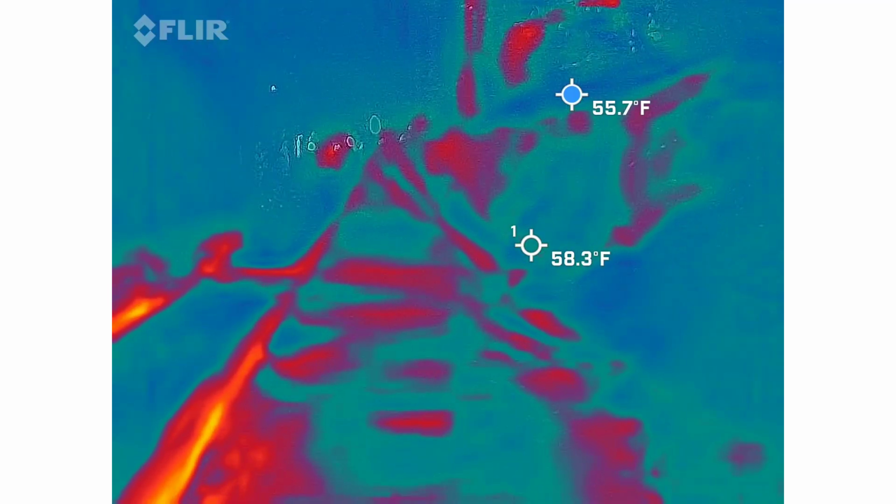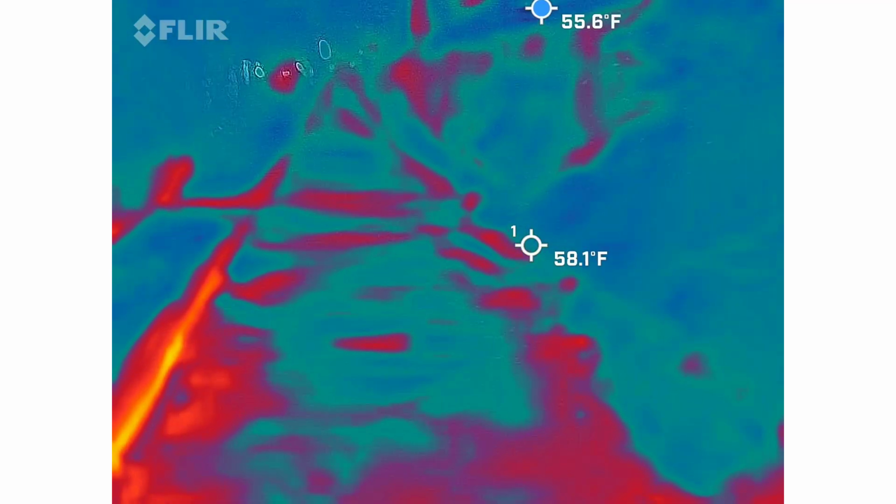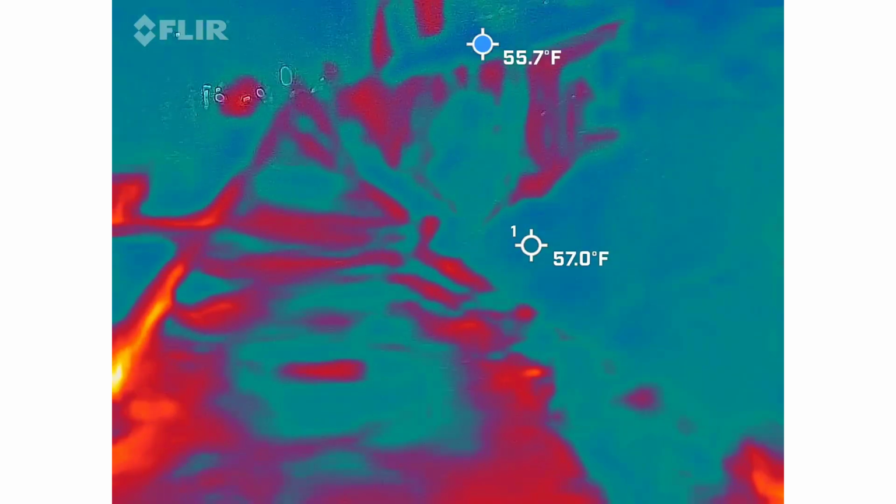You hear how quiet it is right now? It's always like this. On a busy Saturday afternoon, this is how quiet it is until one of the air conditioners pops on. Okay. It's always this quiet.